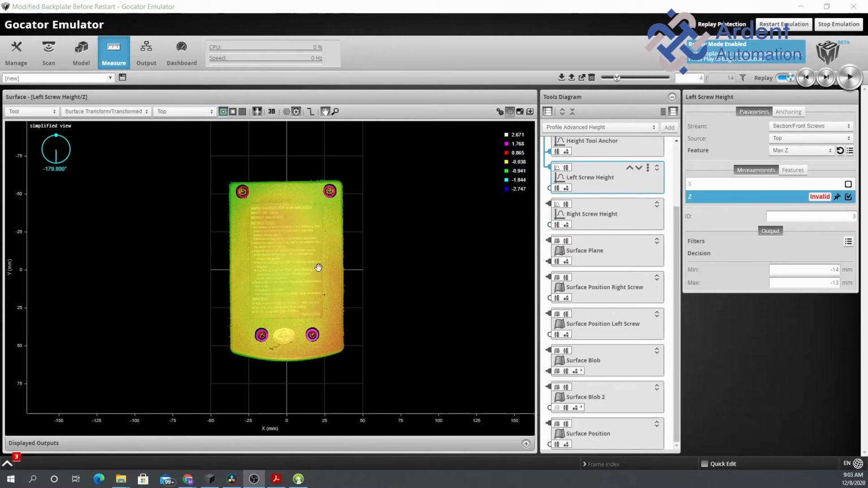The next thing we're going to look at is the screw heights down here. Now, one of the cool things about the LMI software is there's several ways to accomplish that task.